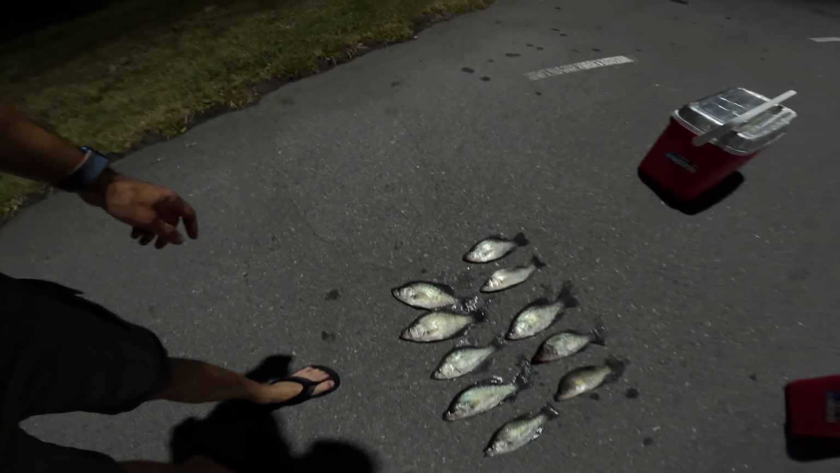Let a couple that were on the border go. And yeah, I got enough for tacos and maybe a couple other meals out of these. I find that usually 1 to 2 fish is good per person. So anyway, hope you guys enjoyed the video. I'm tired, want to go home, get cleaned up, go to bed, and we'll see you next time. Thanks.